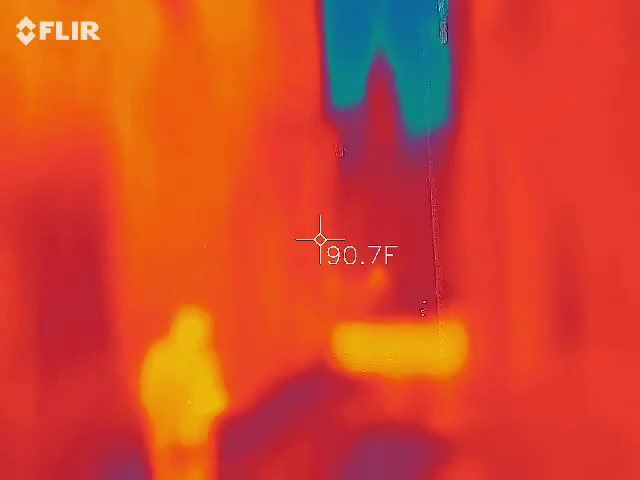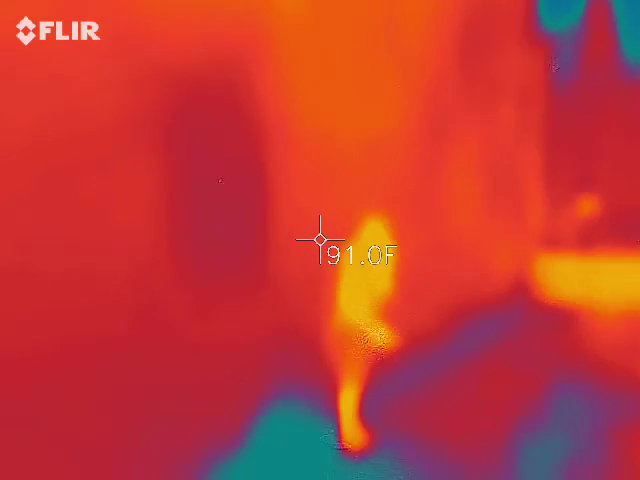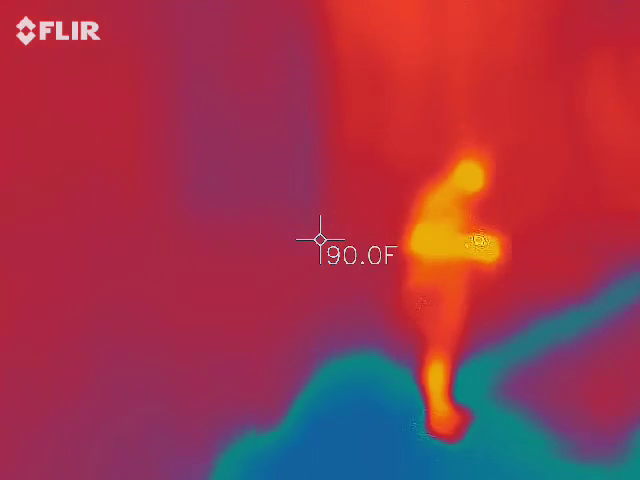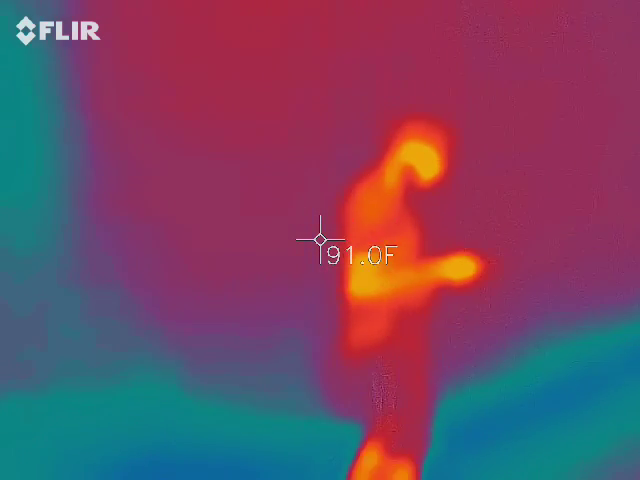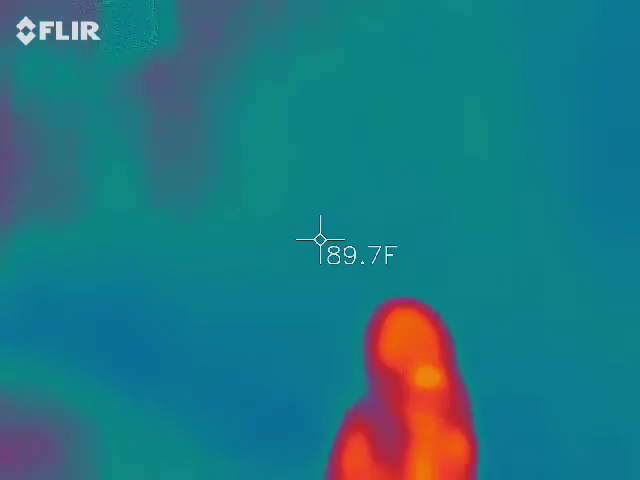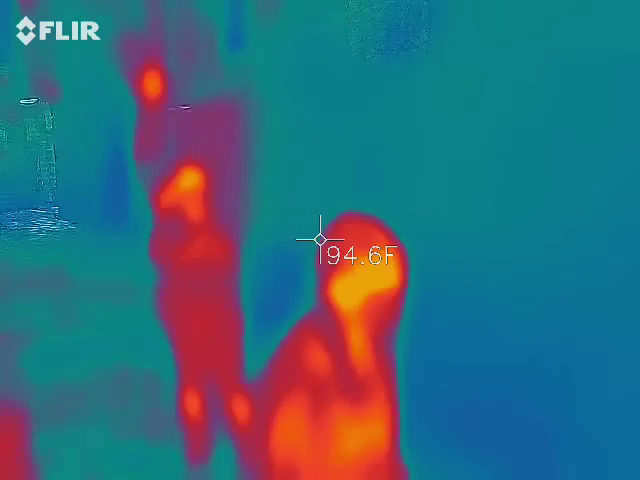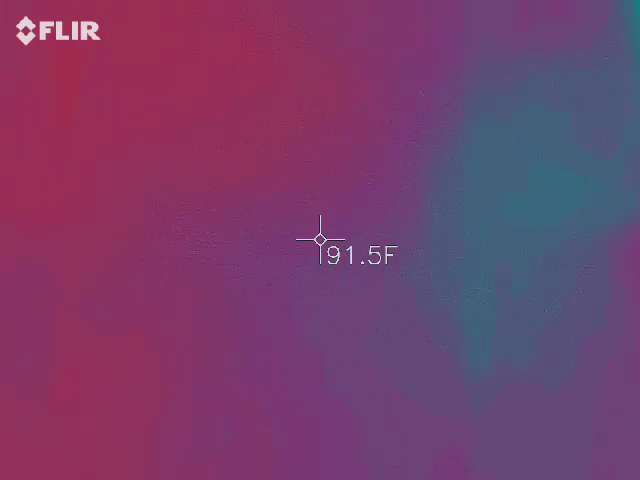Can everybody see the flashlight? What's yours, Jordan? Anything? This is great. I mean, it's pulled down significantly, but I'm guessing that's because of the sun. Well, tell him. I think it's the sun. Well, he has to tell you.